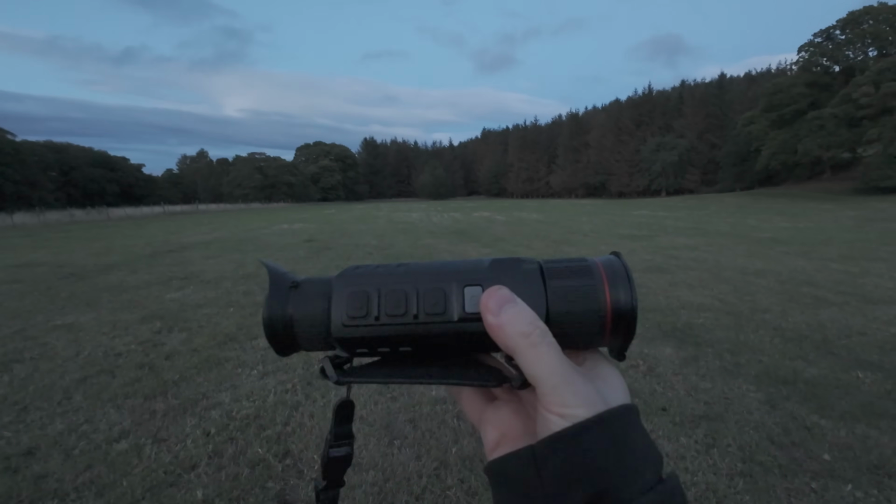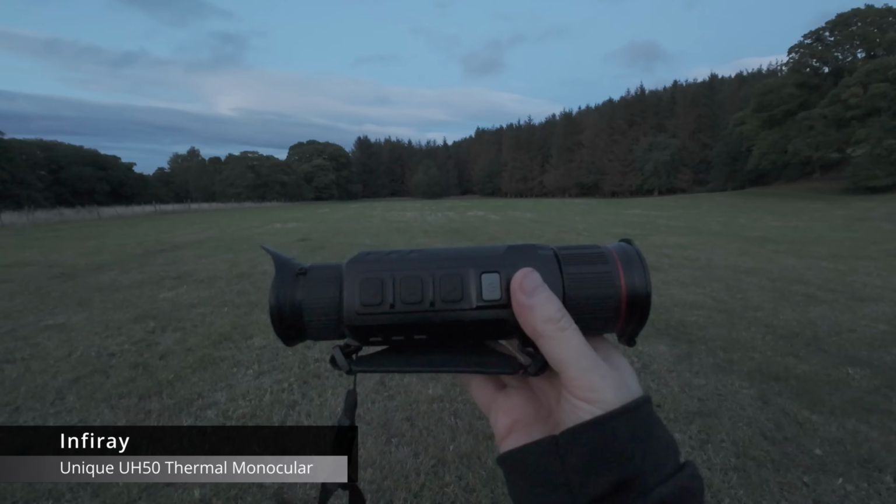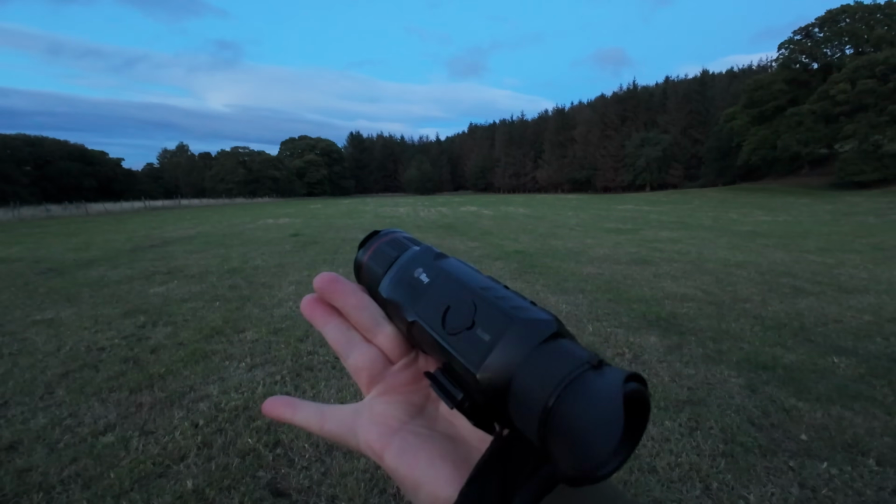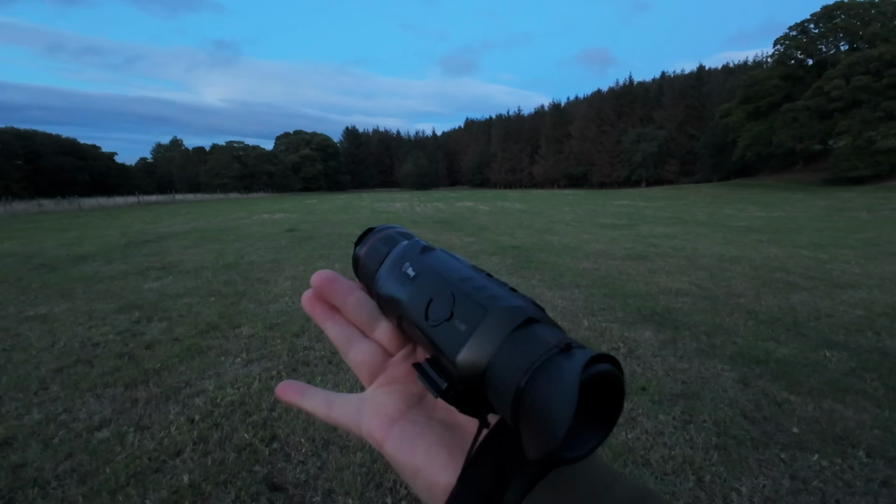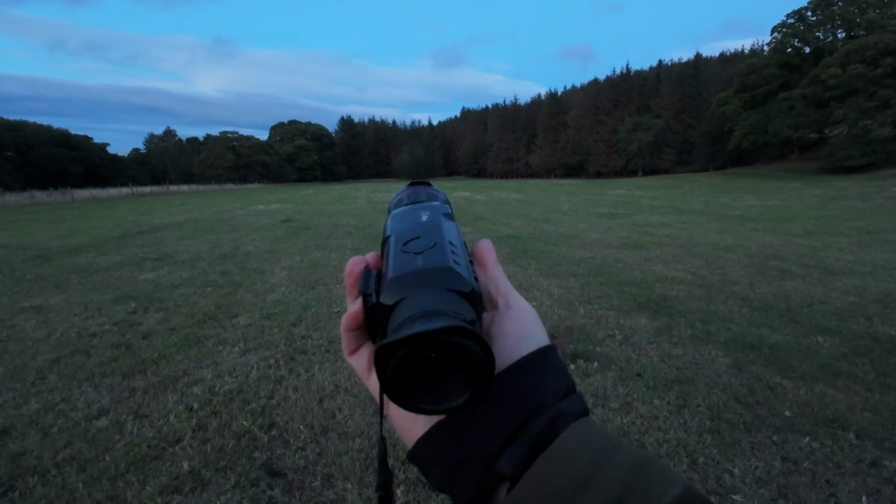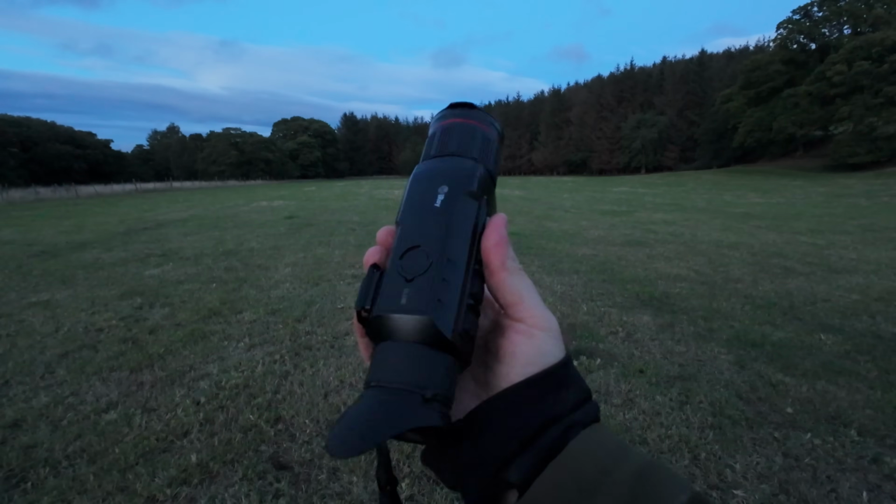Okay, and also tonight I'm using the Infiray Unique UH50. That's got a 50mm lens on it. I've used this for quite a while, and I have to say it's cracking for spotting, especially out on the fells. You can just see for one hell of a distance with it. I mean, I can spot foxes 1300 meters without any problem.